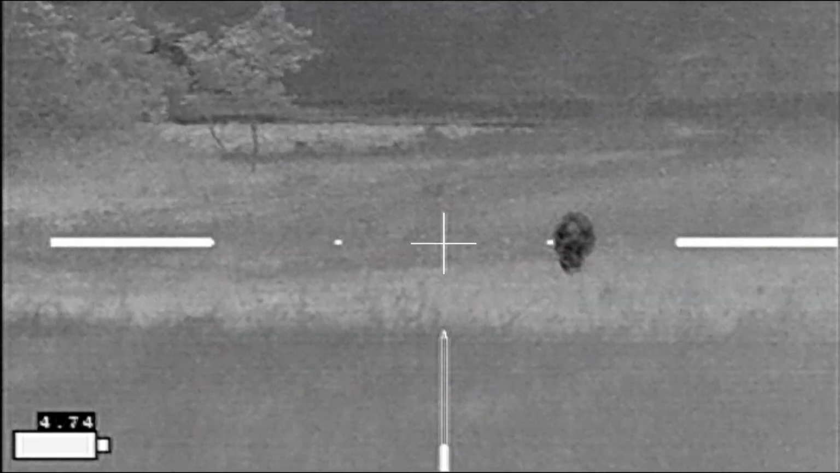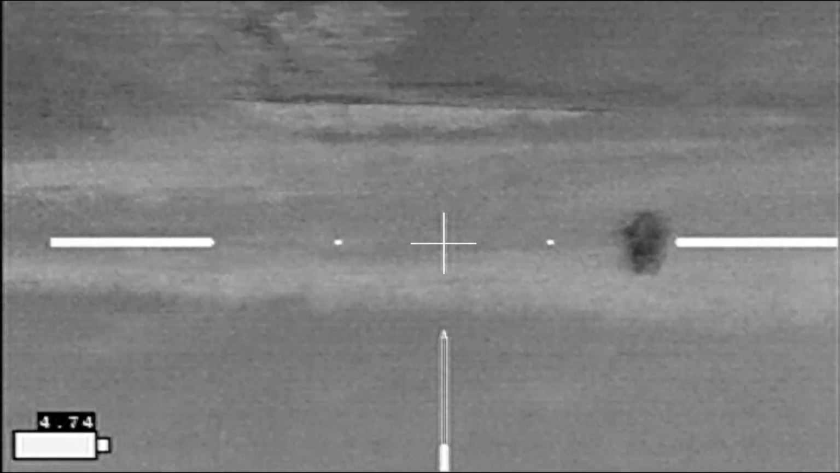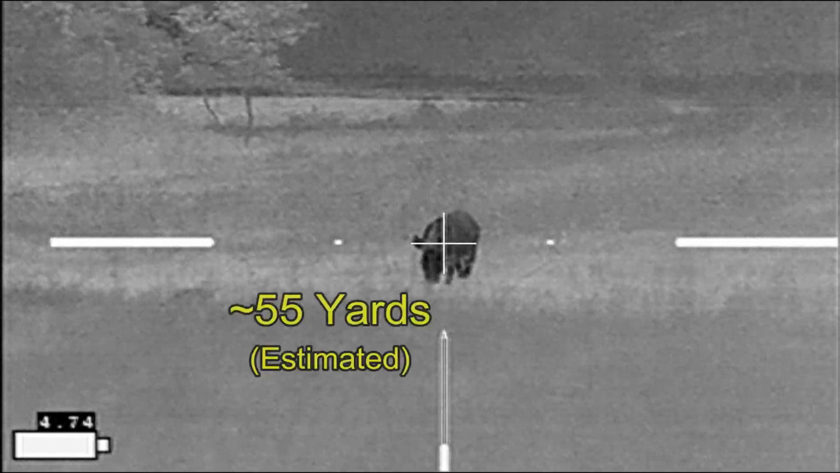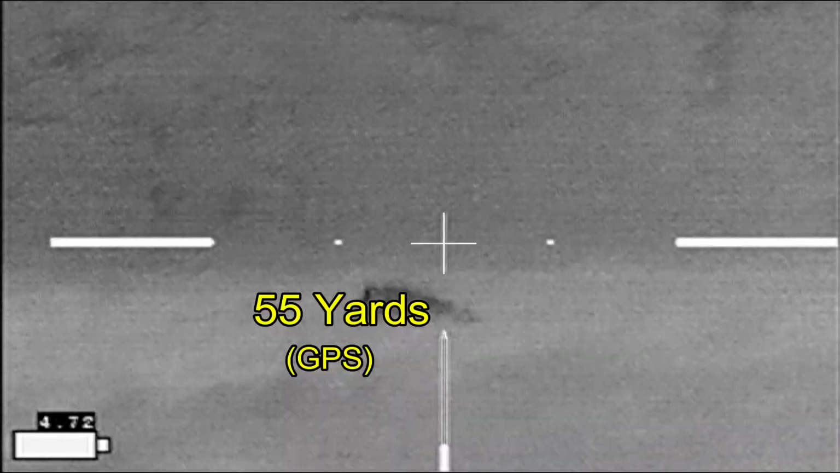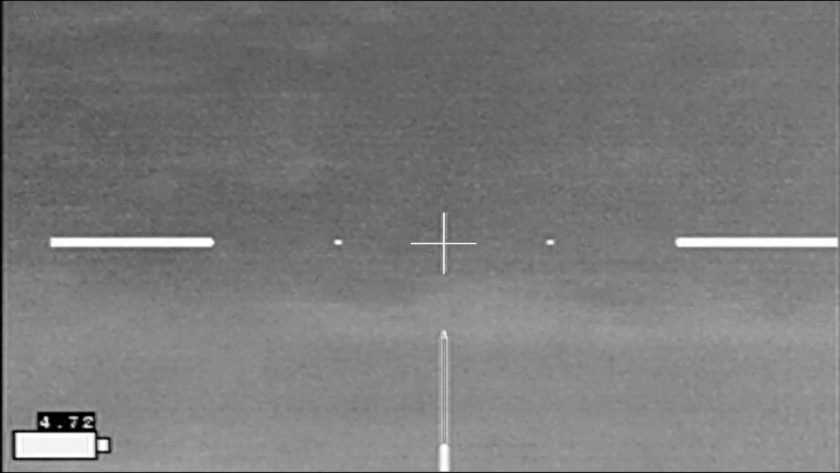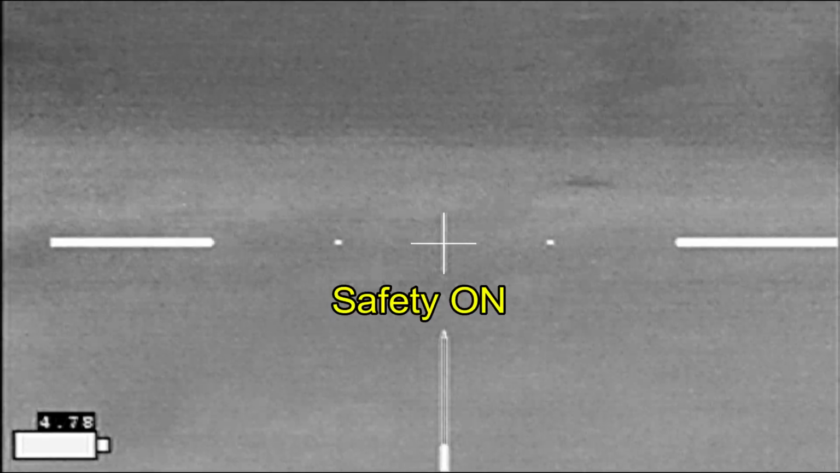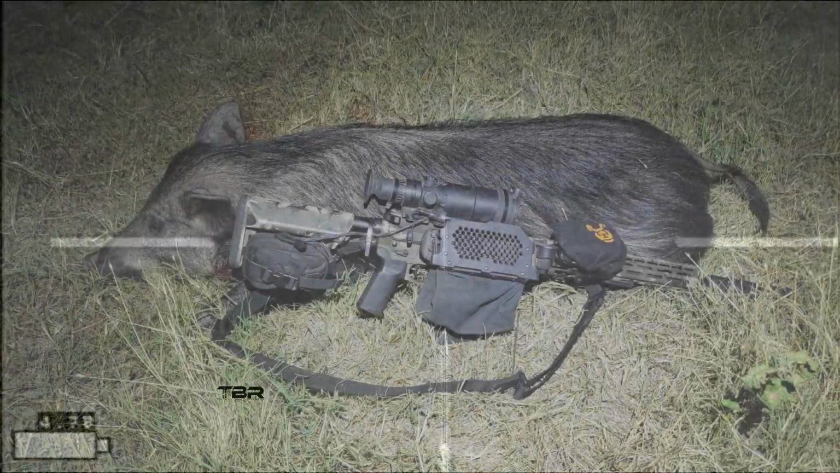Alright, the ideal play here may be to shoot the far hog first and then try to shoot this closer hog. But I know the closer hog is a female. I'm going to start with her. Here we go. I get her dropped. The other hog ducks behind the trees, and I'm unable to see it or the 3rd hog. So I end up with 1 sow down.